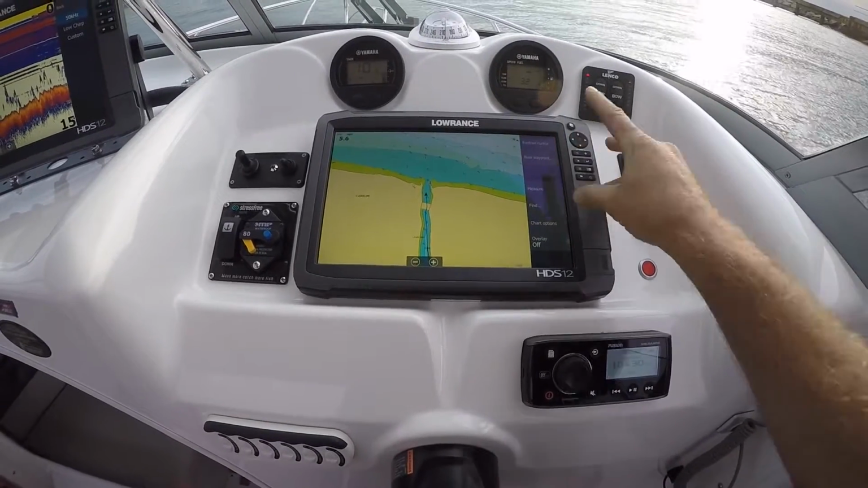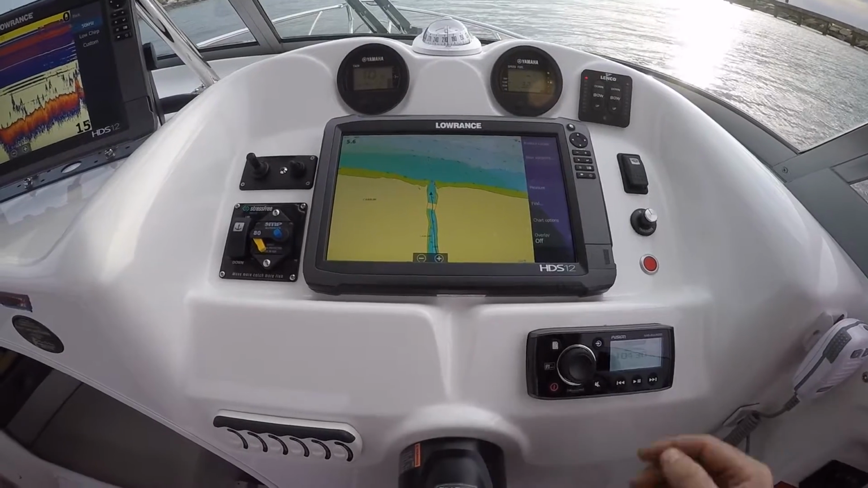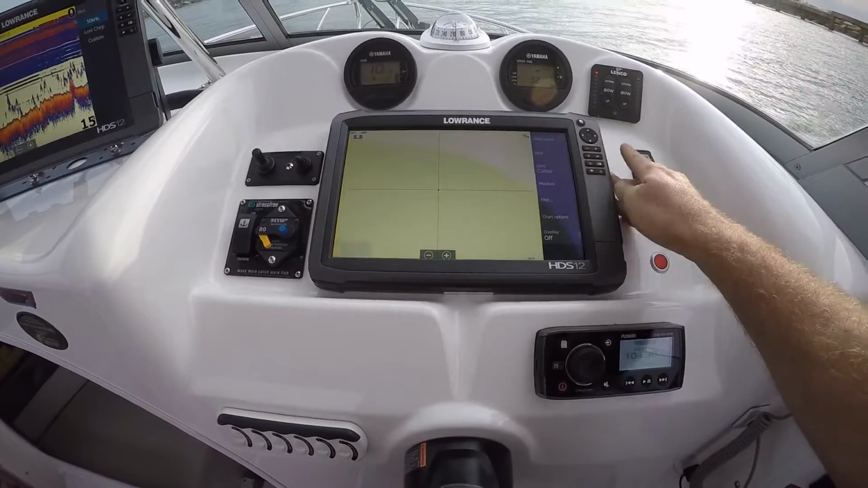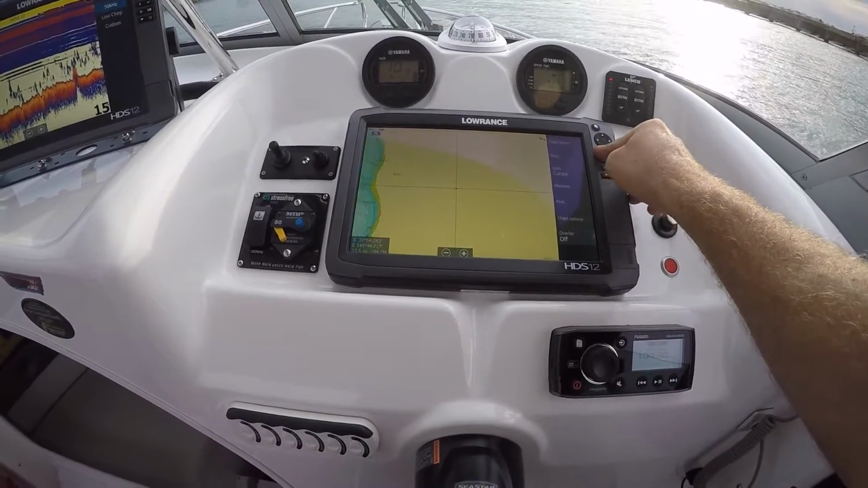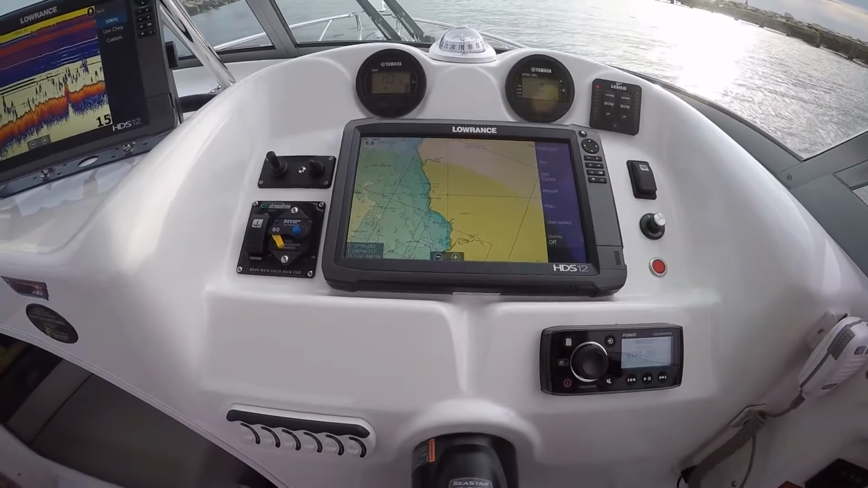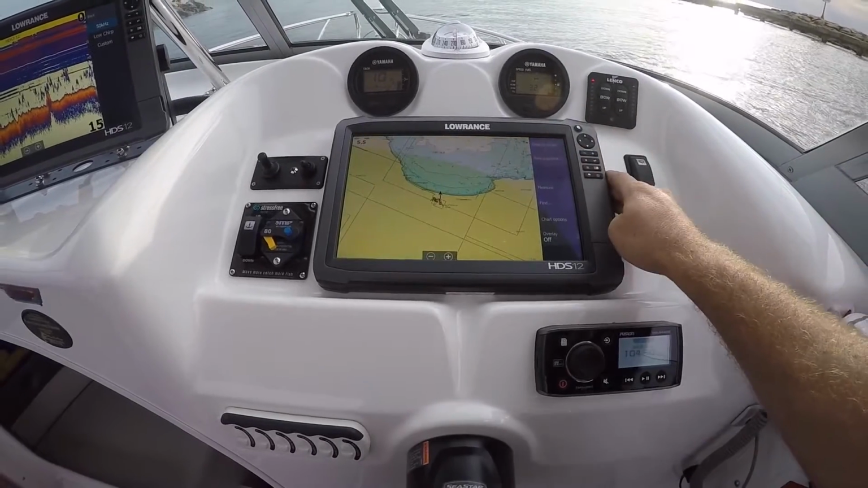It'll either be restore cursor or clear cursor. If it says restore cursor, that means that you're in the center of the boat, which we are right now. If I restore it, it's going to take me back to where we were a moment ago, and that could be wherever our cursor was, where we moved it to at a previous time. So we moved that over Altona Bay earlier. We want to go back to where we are, we clear cursor. Bang, there she is.